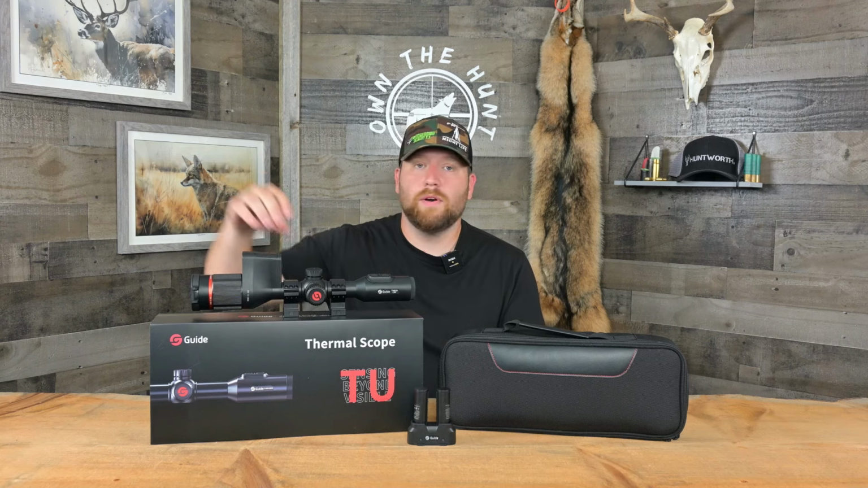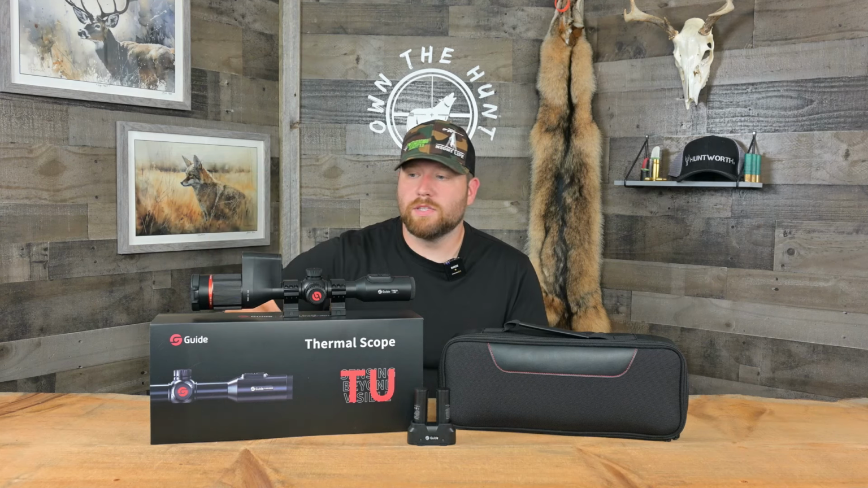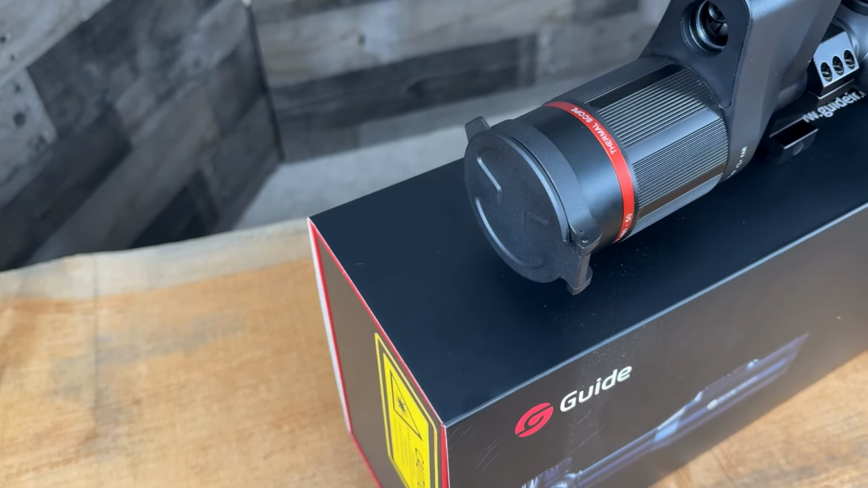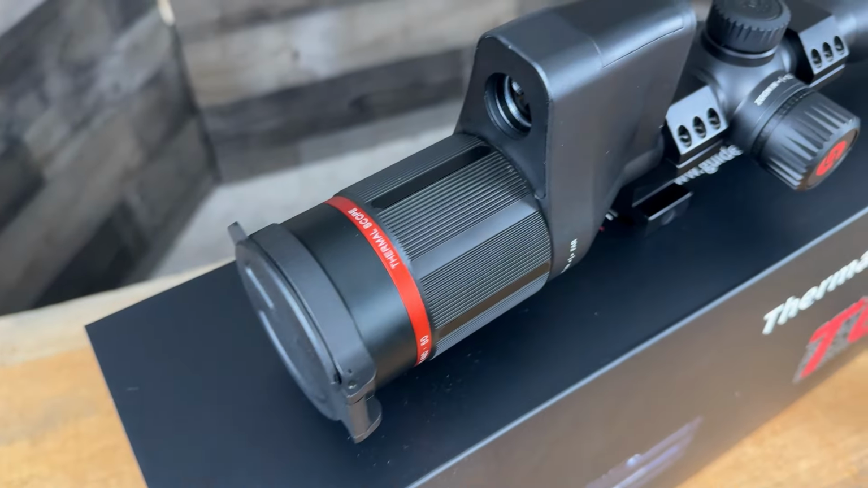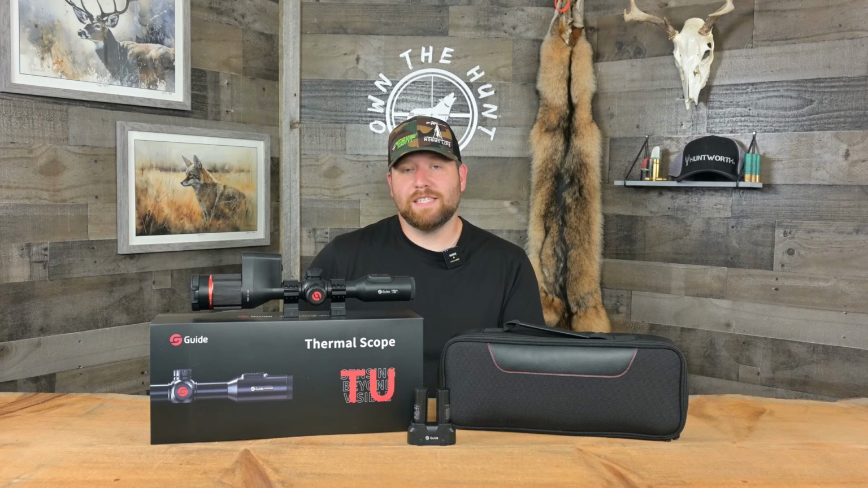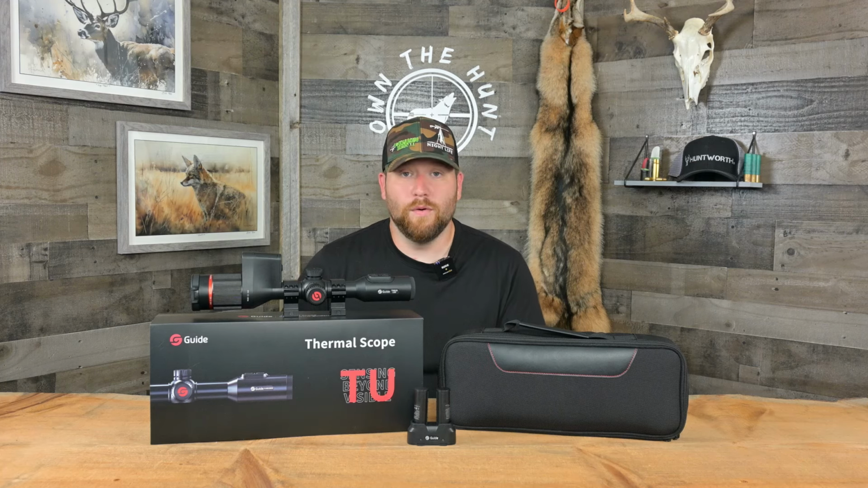And then you guys are probably wondering what this giant bump is on top of the scope. That is a laser rangefinder. So this scope has a built-in laser rangefinder at $3,500, you guys. 640, 12 micron, sub 30 millikelvin with a built-in laser rangefinder. Pretty impressive. There's some other cool features I'm going to touch on in a minute here, but just keep that in mind. This thing is super feature rich for the price.